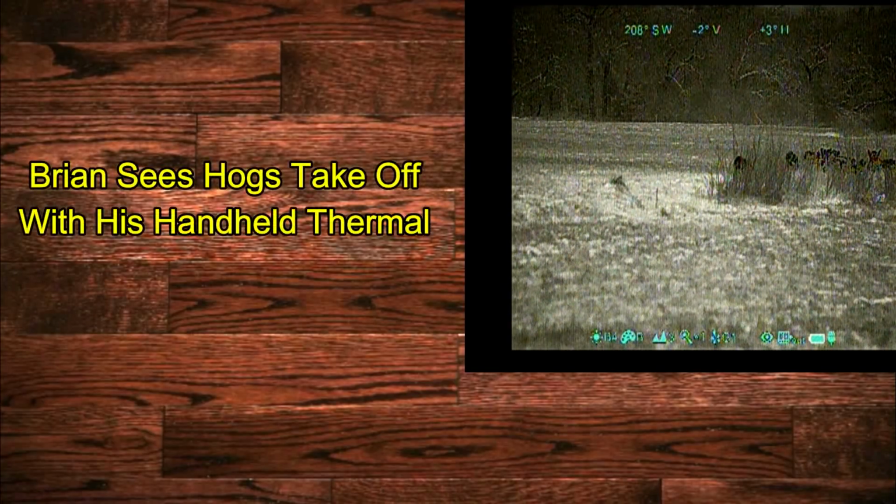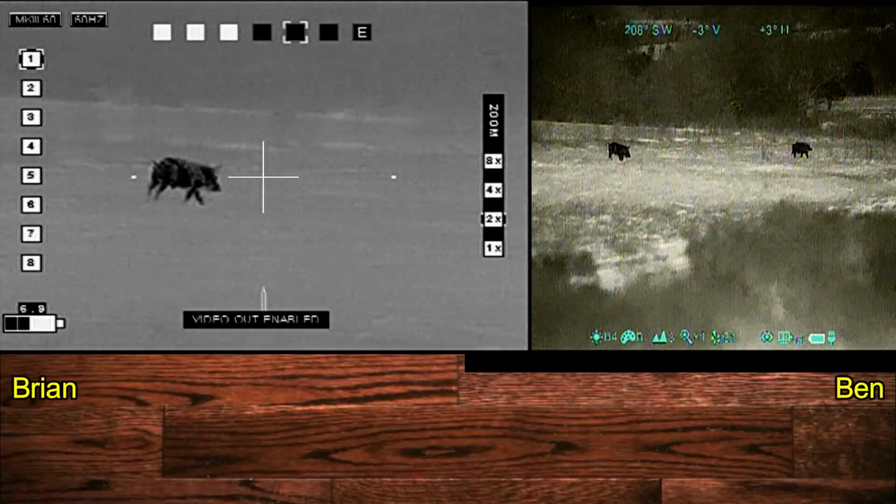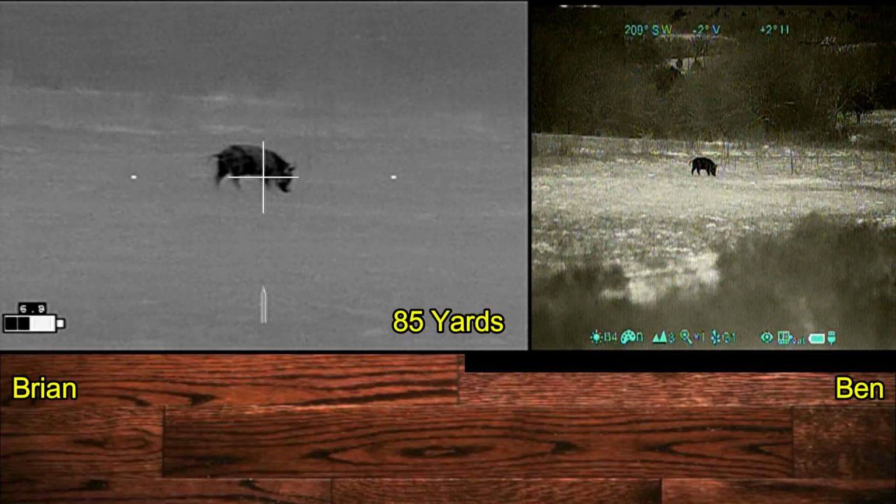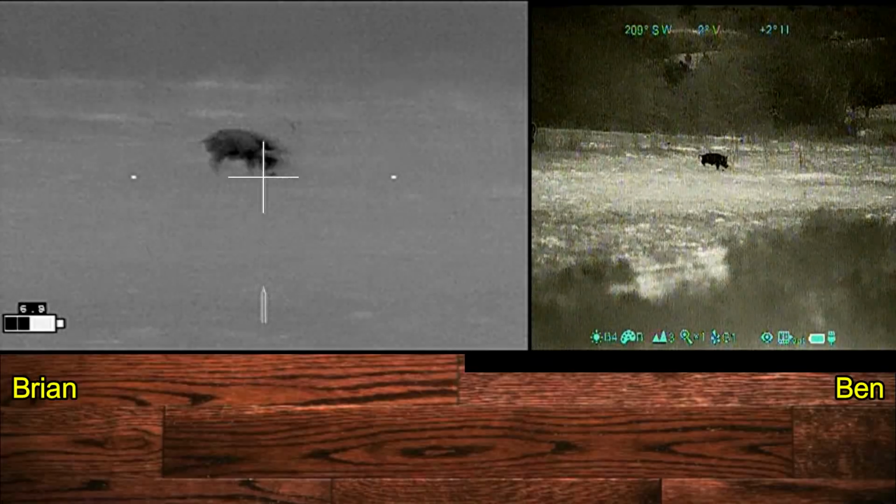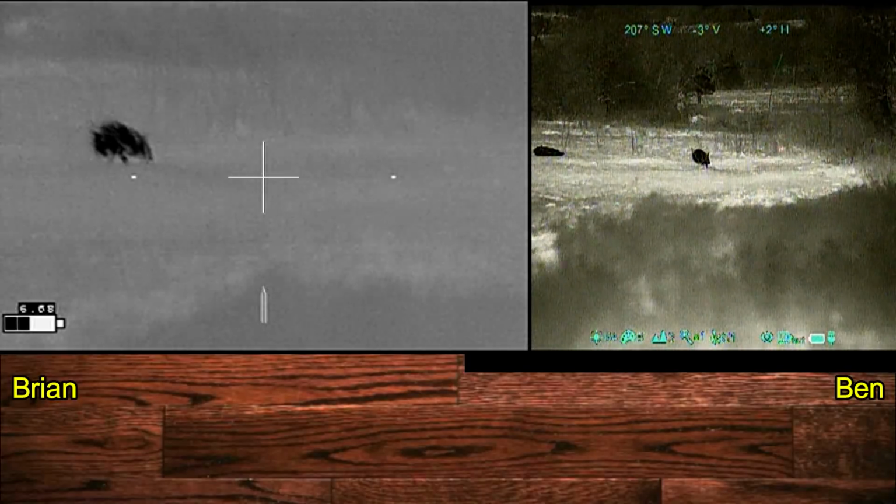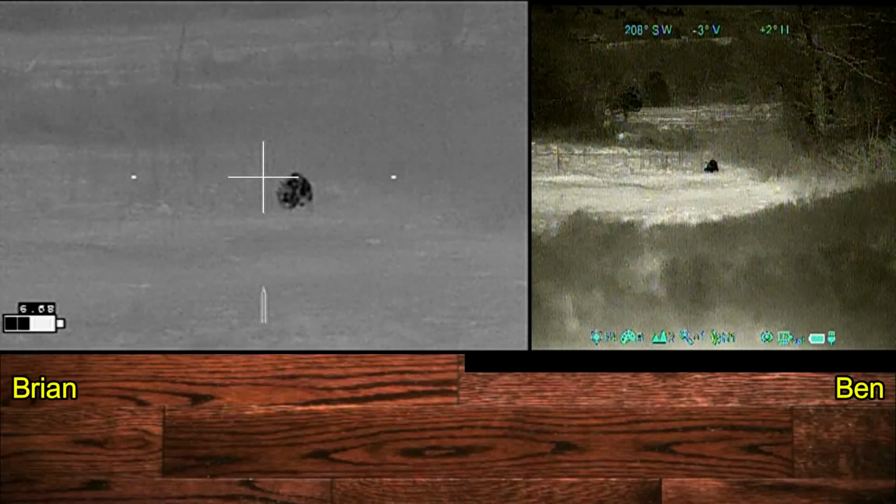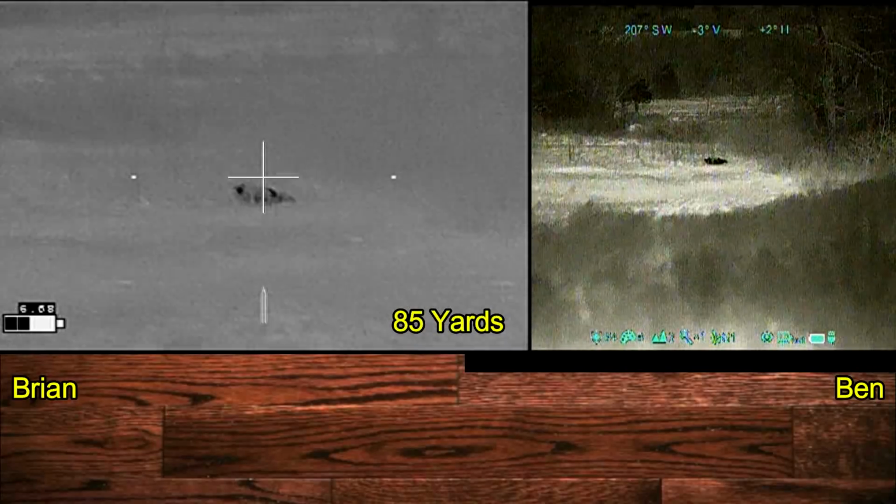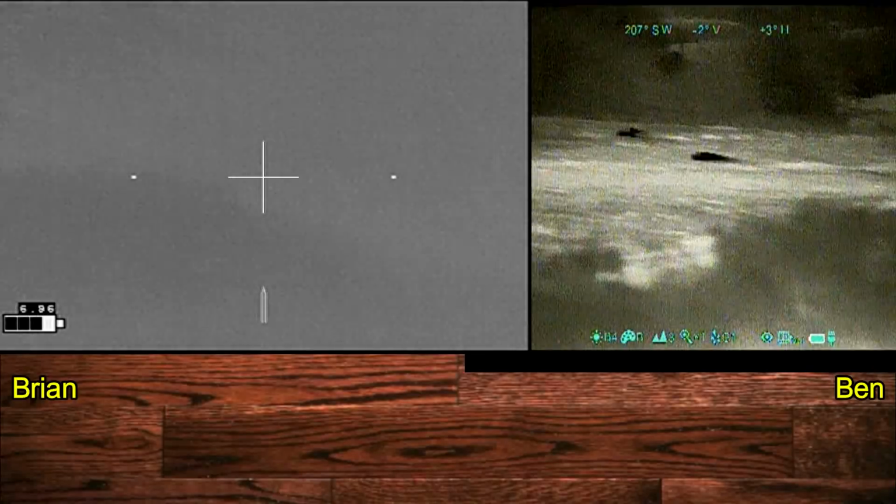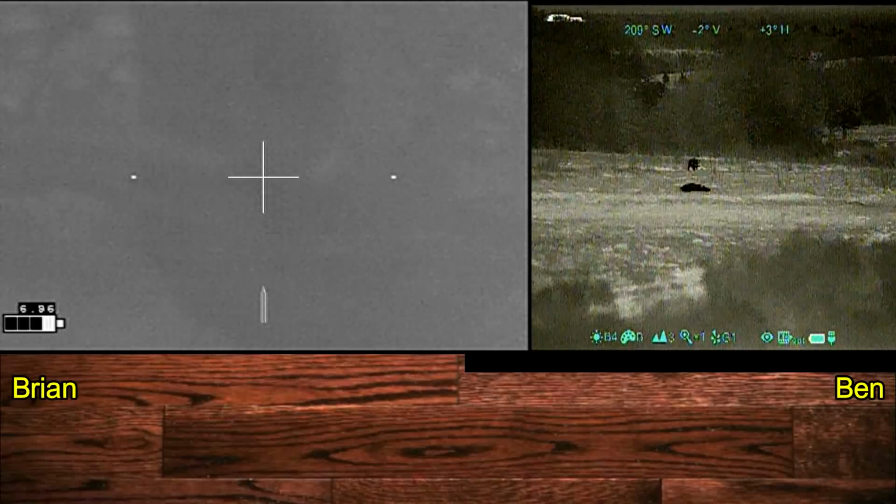And at this point, they're running. The hogs go on the move. Take a shot. You gonna shoot? Yep. 3, 2, 1. Safe. Here go the other one. Scan right. Yeah.